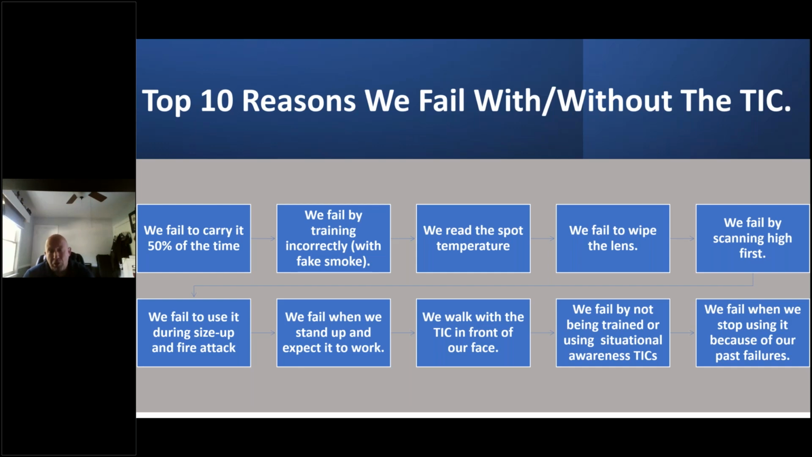Company officers, this is for you. If you're doing a size up, you need a camera. You need to take an inspection class, an industrial class, or a class from us on how to use that during size up and how you can find the fire, the hottest part, the coldest part, where the flow path is, where it's going, where it's been going, and know that this can help you enhance your strategies and tactics. And if you're standing up in the heat and sticking the camera in it and expecting it to work, good luck. The germanium window on the front of that camera has relatively the same failure temperature as your face piece. And it will fog up and it will not produce a good image.